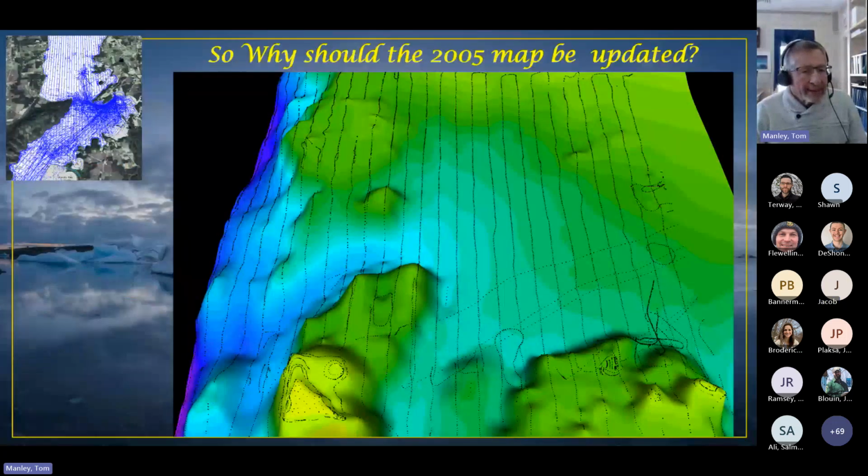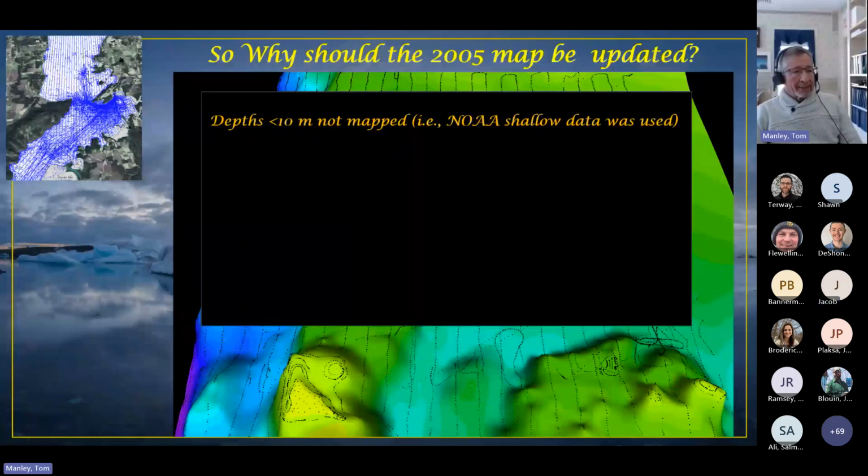So, were there any reasons why the 2005 data should be updated, even though it provided major improvements to our knowledge of the lake? First, I'm going to go through a list. Depths less than 10 meters were not surveyed. To work around this, the NOAA data, yes, the mid 1800 NOAA data, were used to fill in the remaining shallow water portions of the lake.